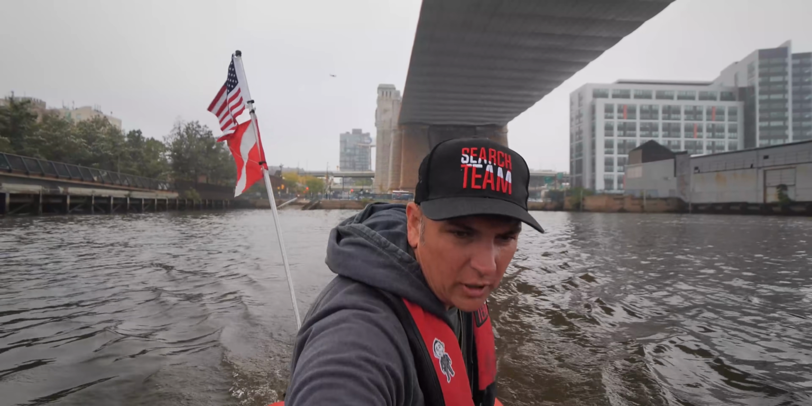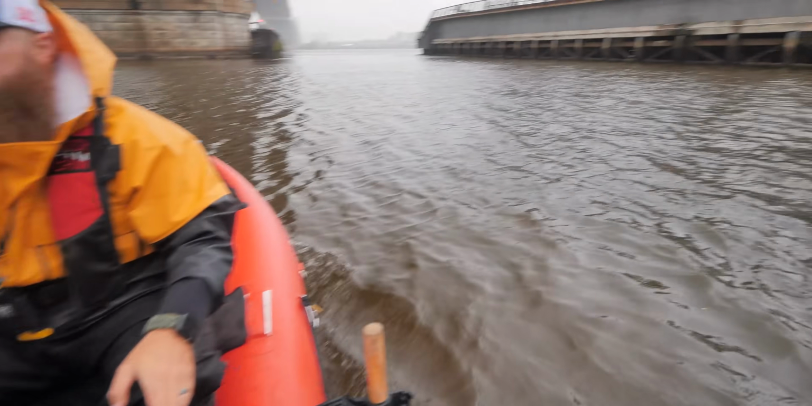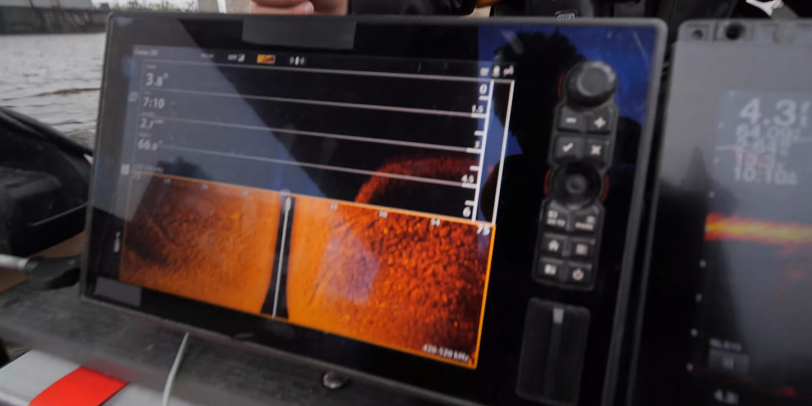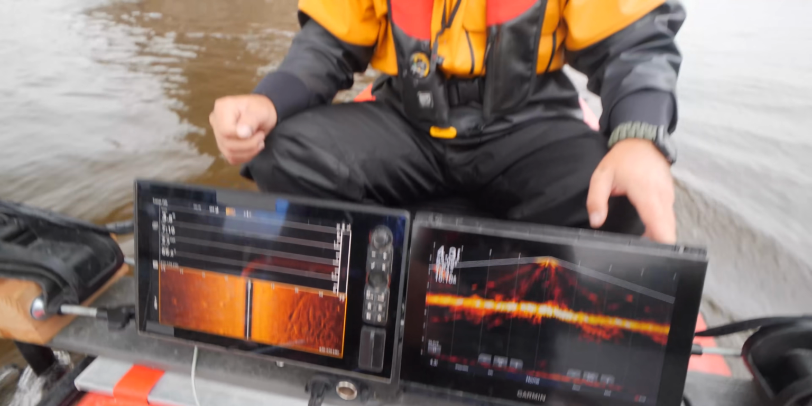So right here is where it starts coming up. So now we're at 4 feet. Nothing's making its way past this spot right here. If it came in at the boat ramp, it's not going past this shelf. It gets too shallow. Yeah, and I mean, we both know that where they go in, that's where they go in.